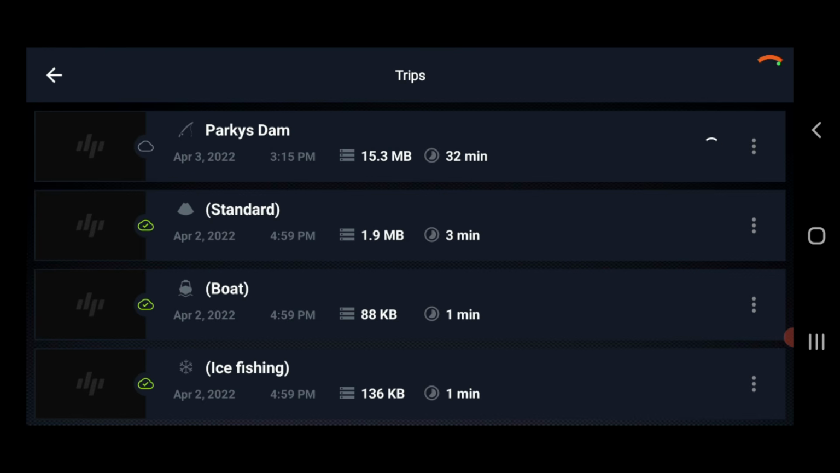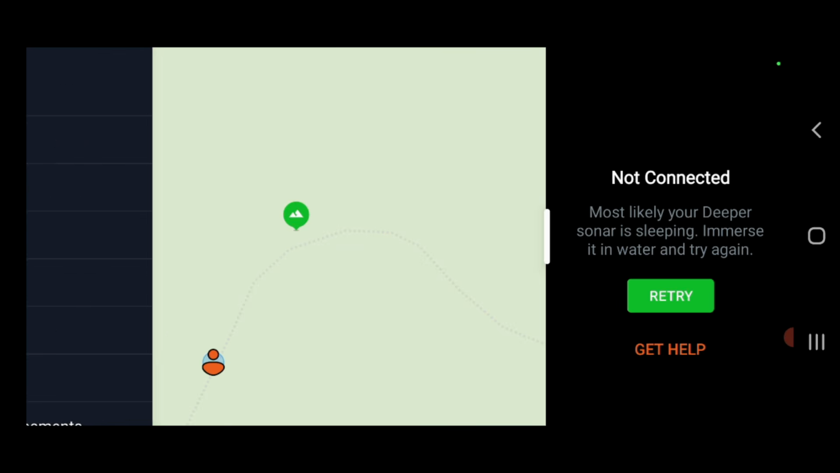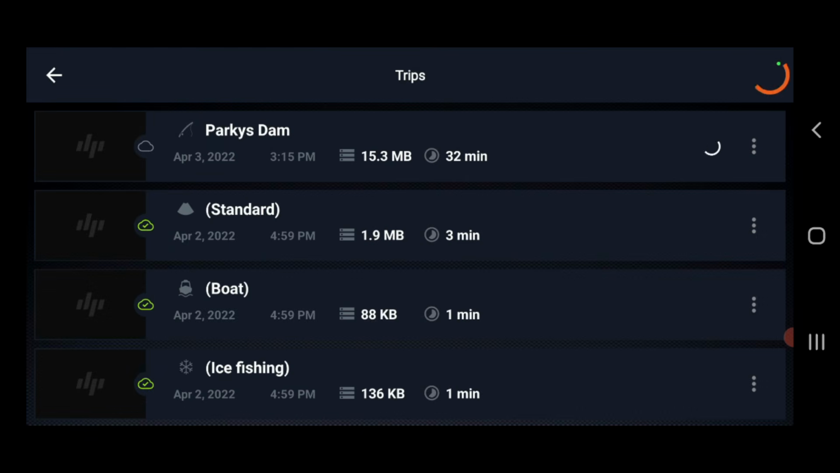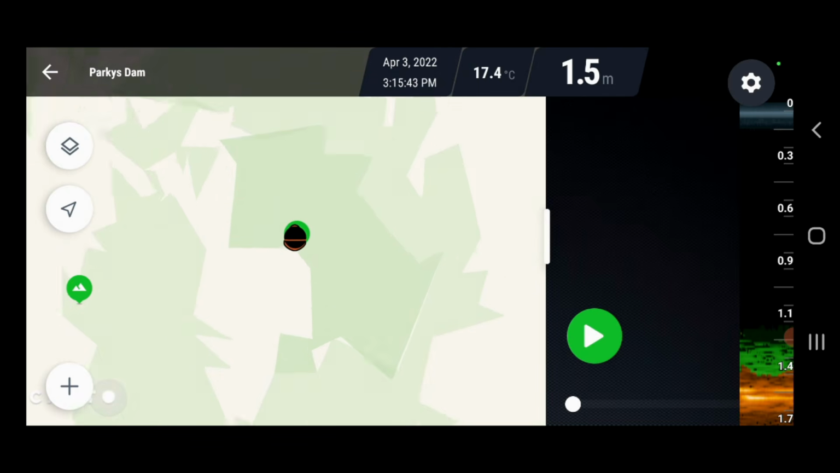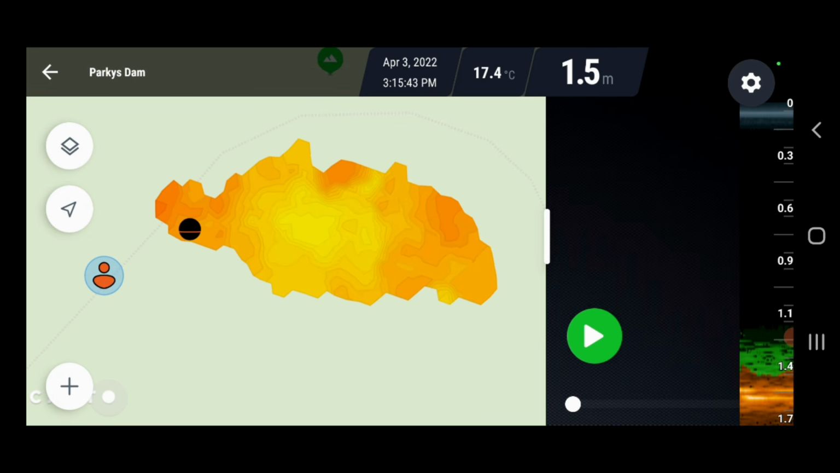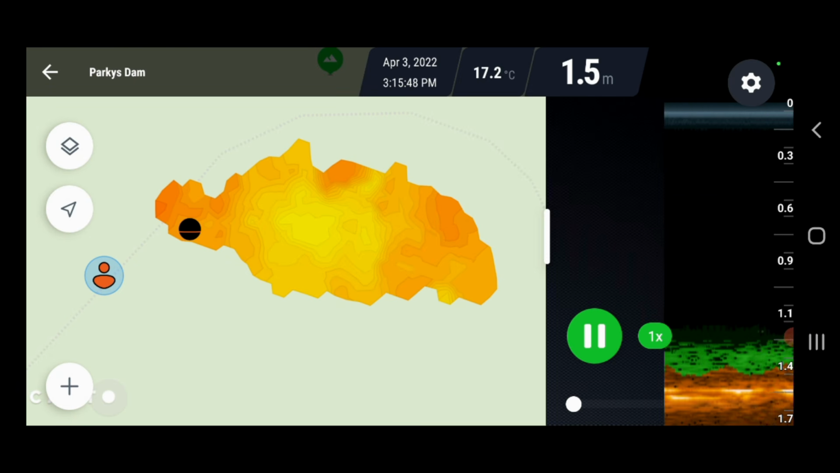Now I think I can probably still look at this on the map while I'm here before it uploads. So let's zoom in, let's see if I can find the scan. I'll go back in there again, hit those 3 buttons, hit history, and hit Parky's Dam. So you can still see it now while it's uploading anyway. If I zoom all the way in on Parky's Dam, look at that, there's my bathymetric map. Now when I'm at home, I can access all this at home.